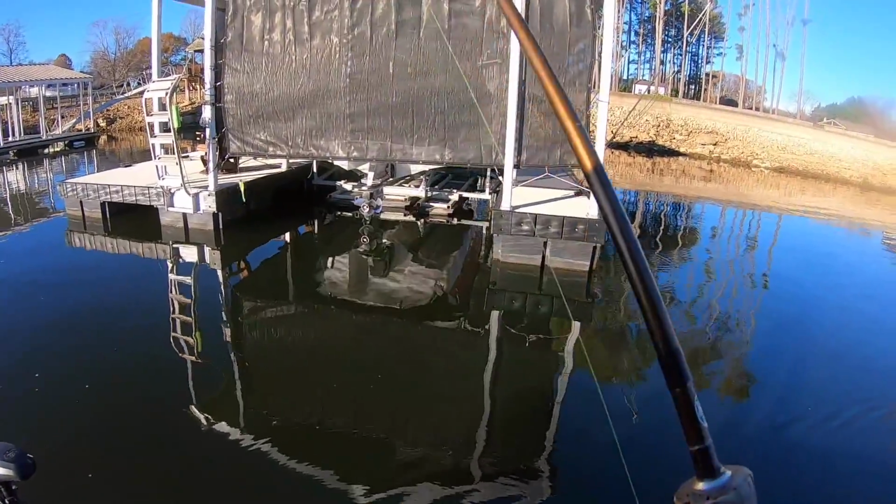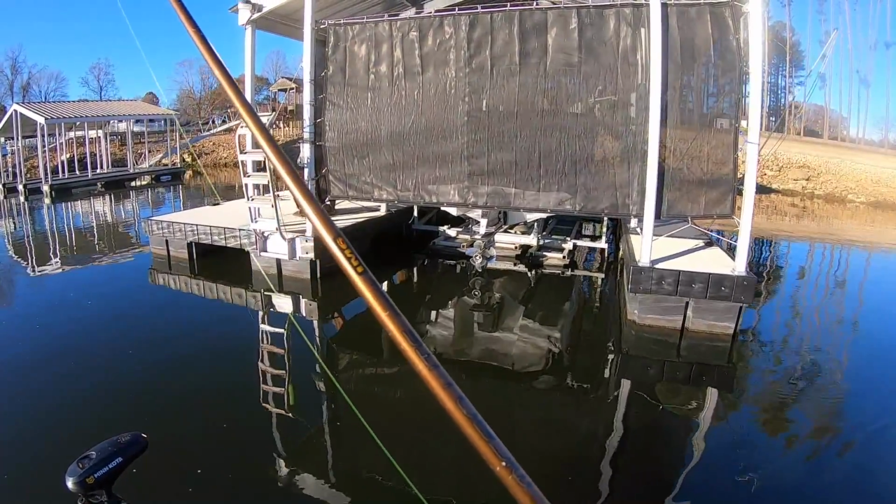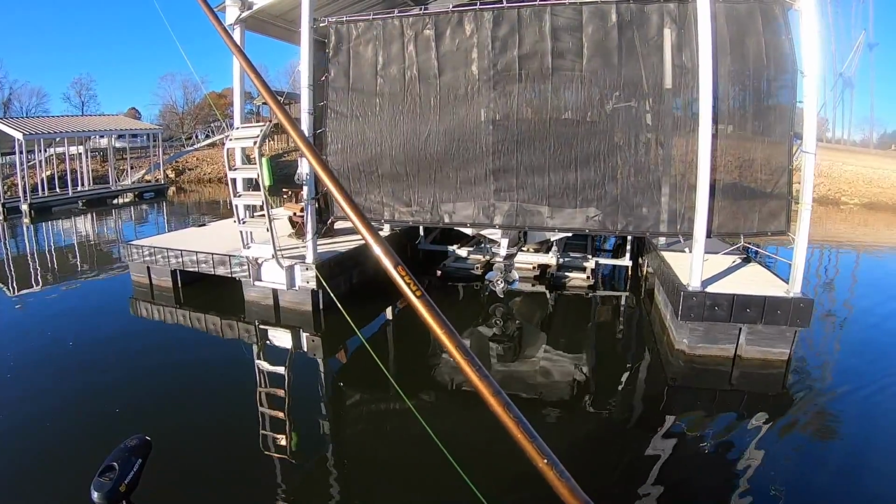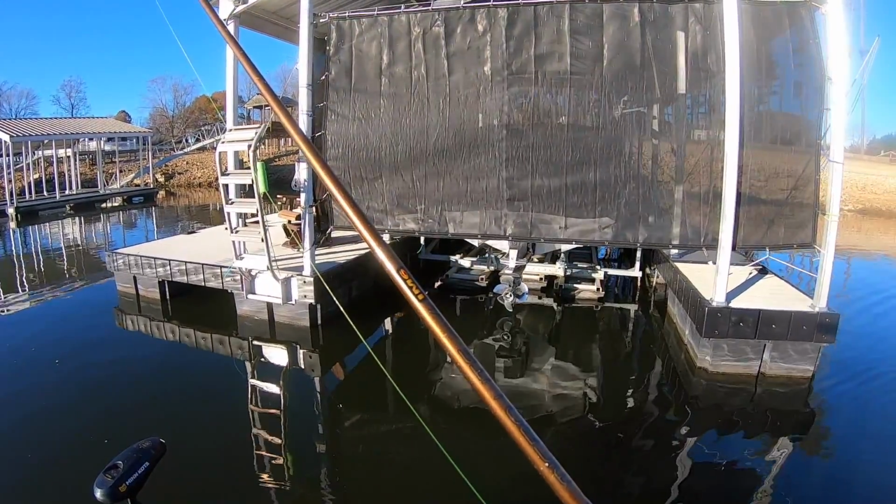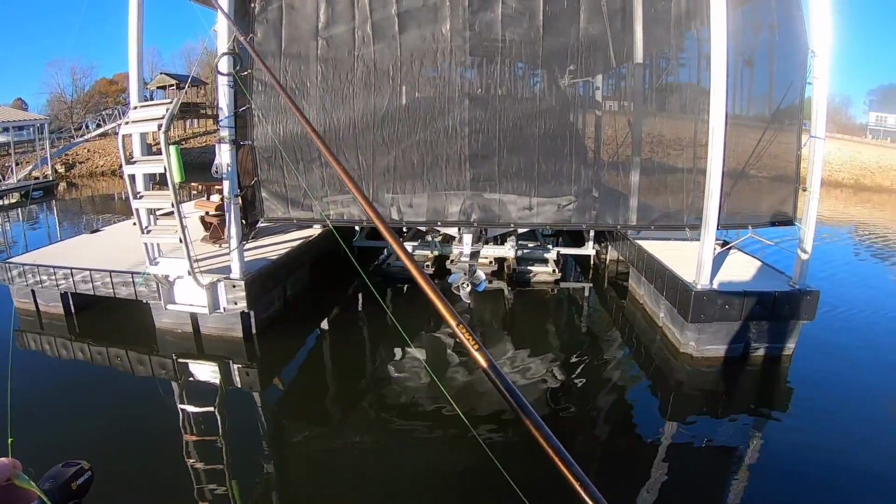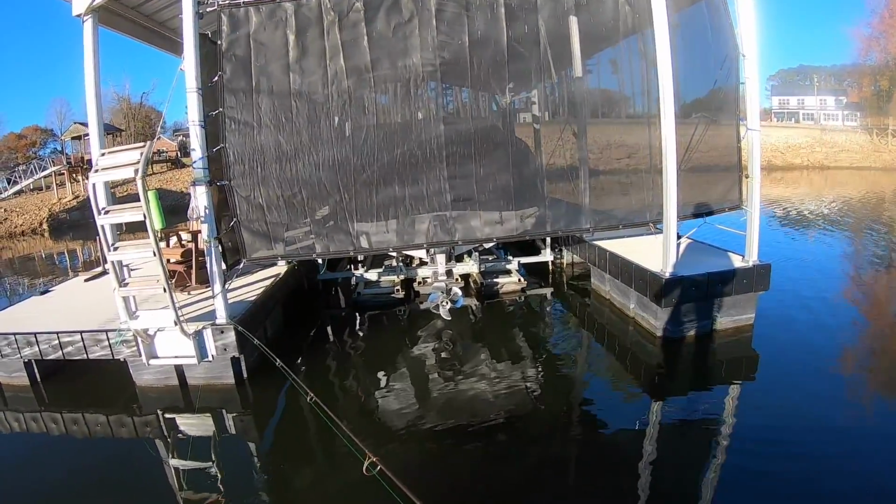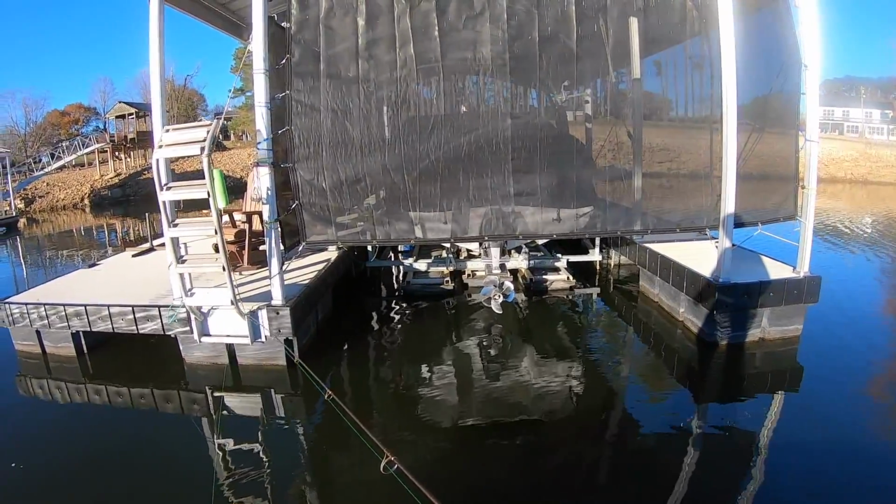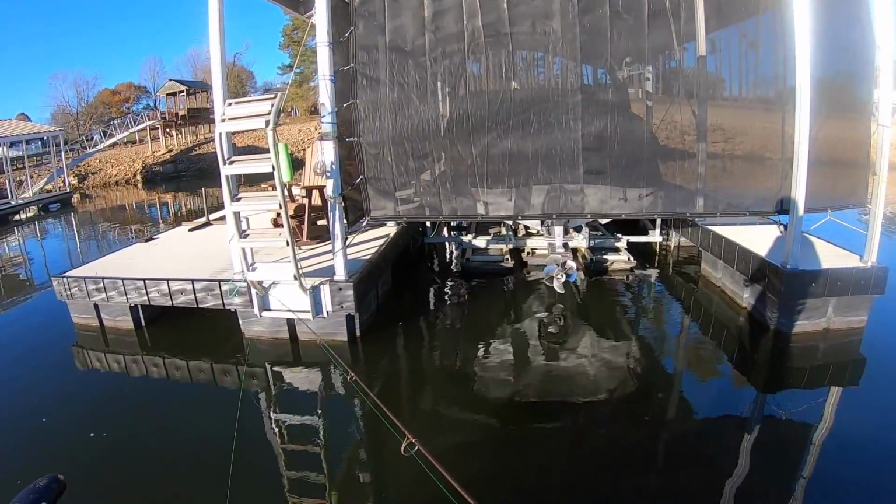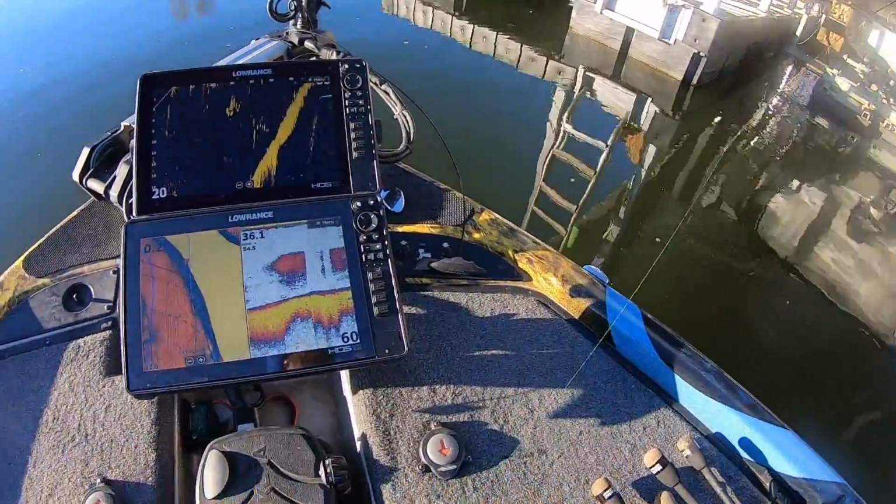I'm just using my active target like I always do, trying to see exactly where these fish are positioned under this dock and see how I'm gonna be able to get to them. From what I can tell right now, I'm gonna have to shoot my jig to the left of that float right there on that boat. So let me get in position here. They're sitting about 4 to 6 feet under the surface.